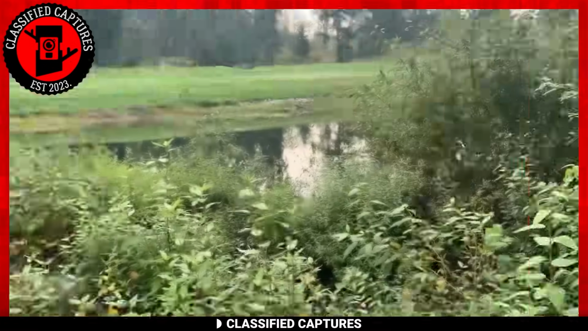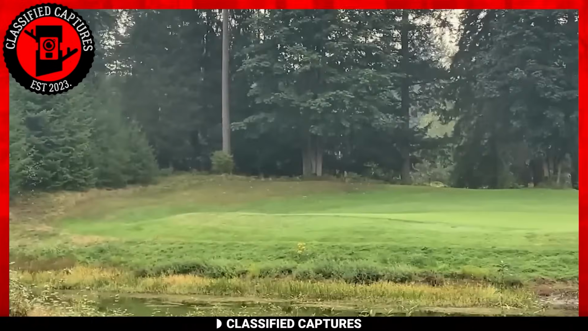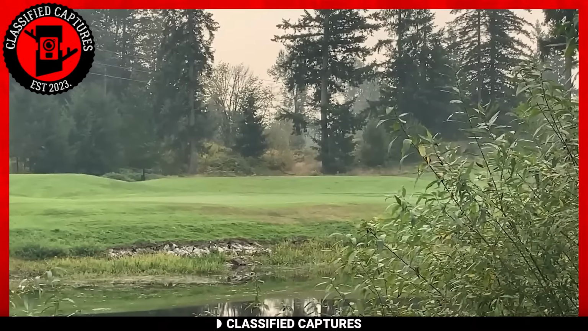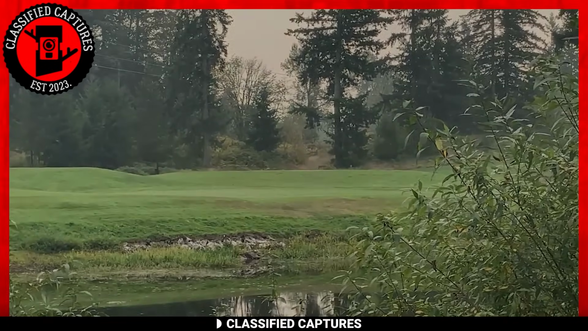Out in the serene wilderness, capturing the beauty of nature, this man's peaceful moment took an eerie turn when he heard an unusual noise. As he panned his camera towards the source of the sound, he captured something truly strange and unsettling. The creature in question appears slender, with an elongated neck and limbs.